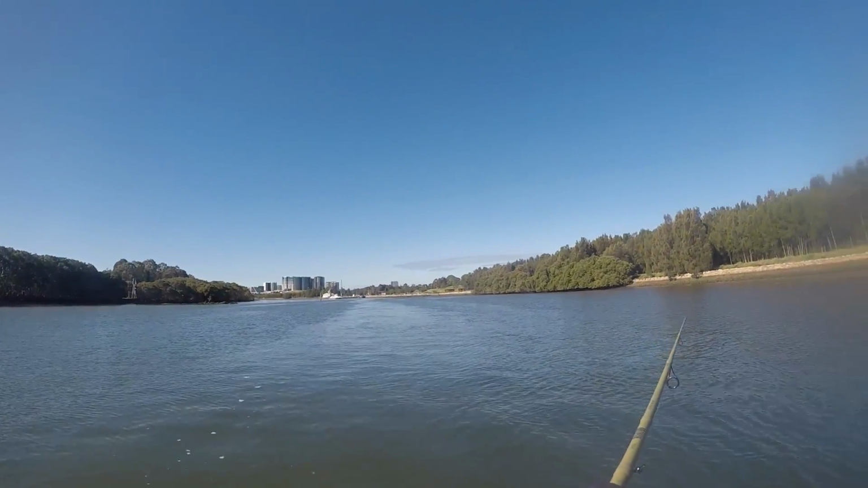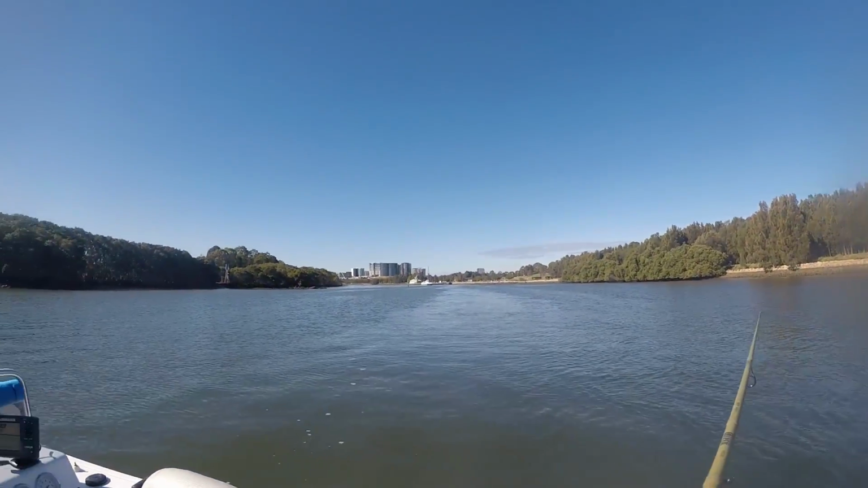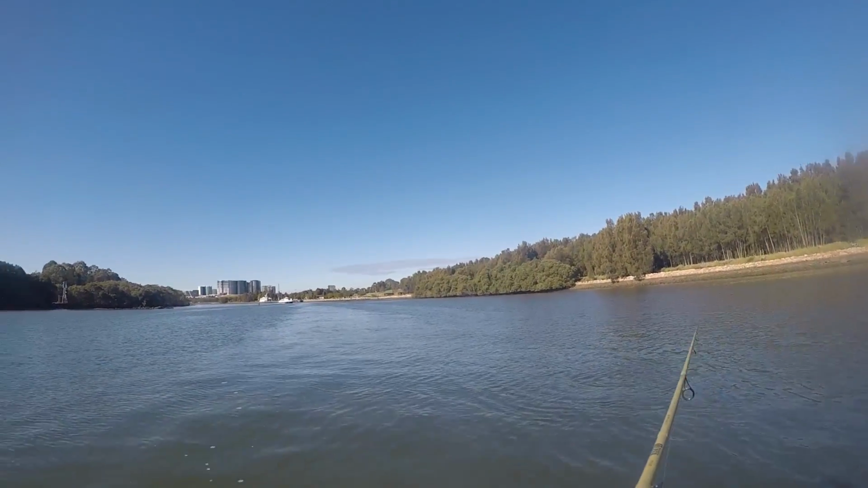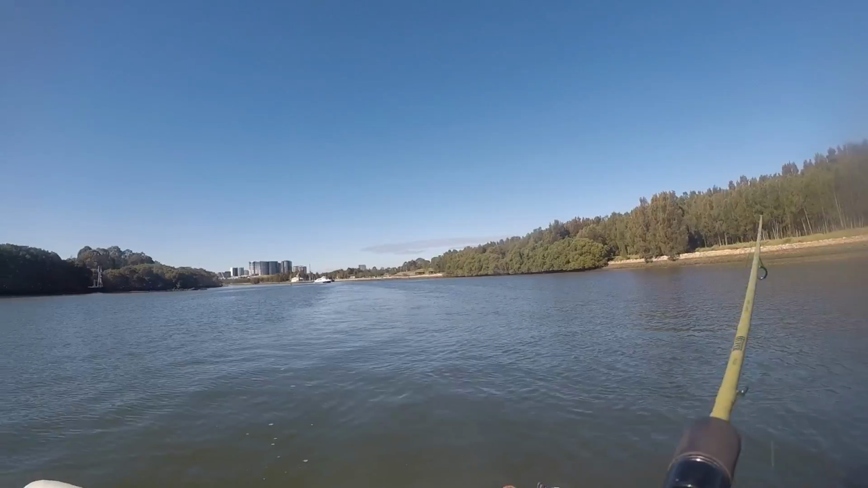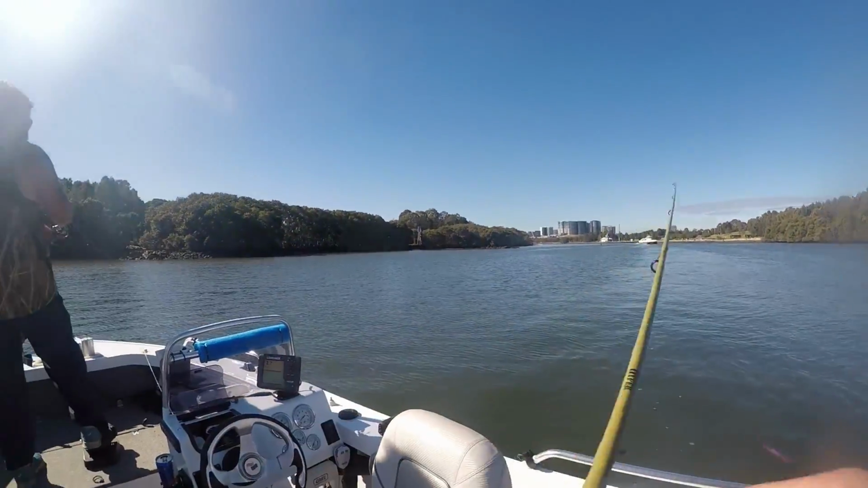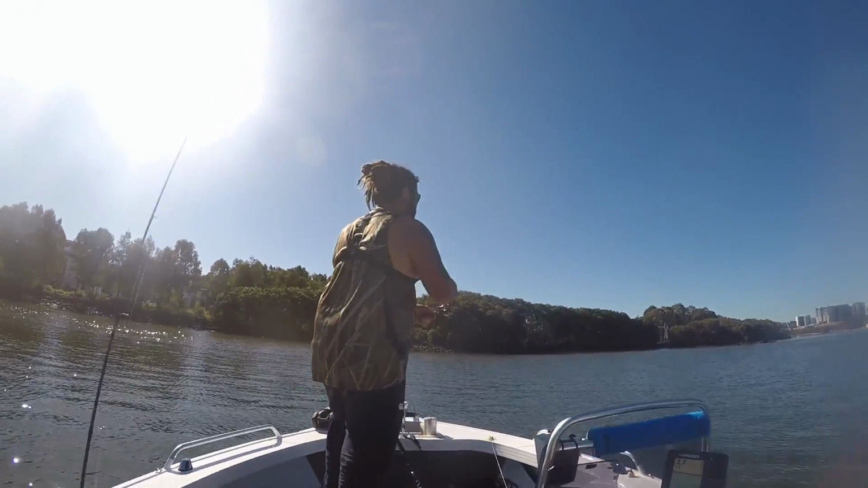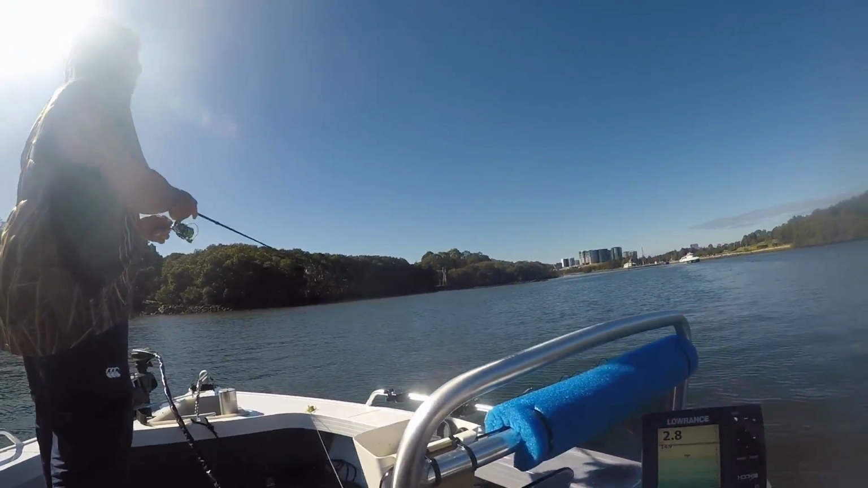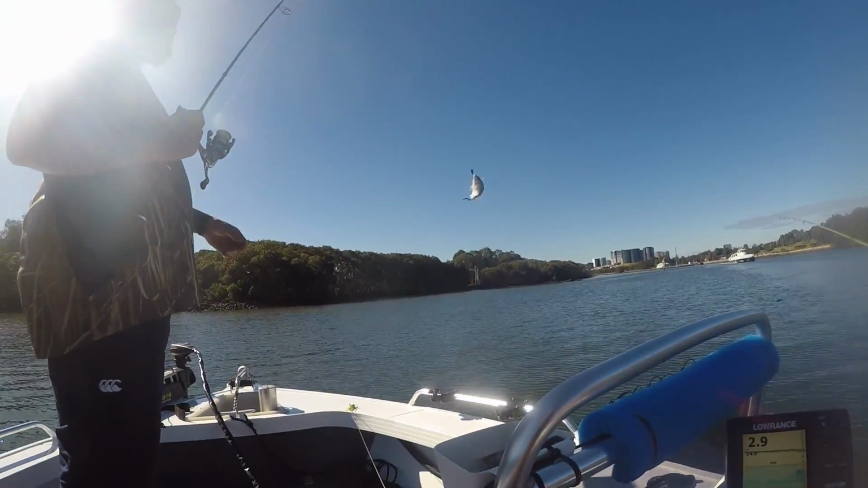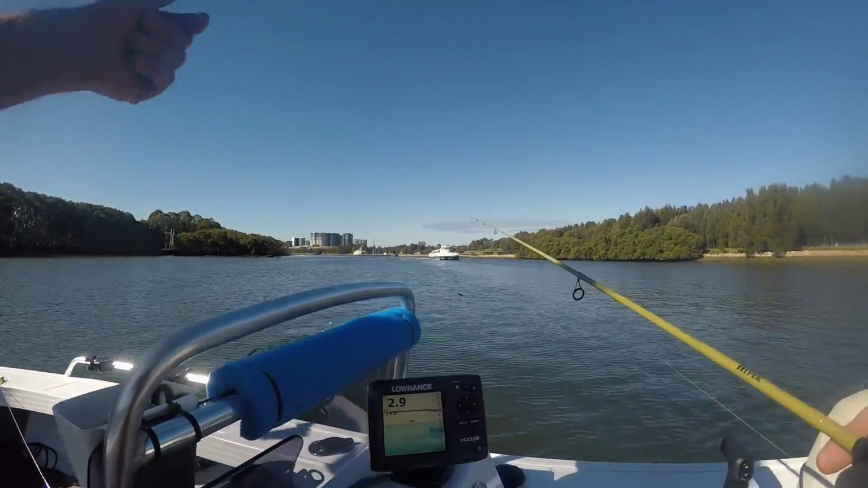Another one? Fish? We were seeing them on the sounder here. We drove through this whole school, fished all the way back. Go that way, mate.